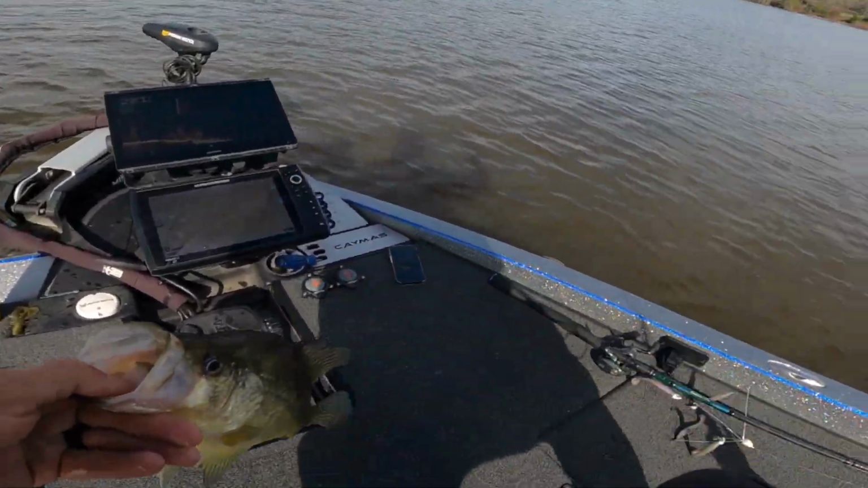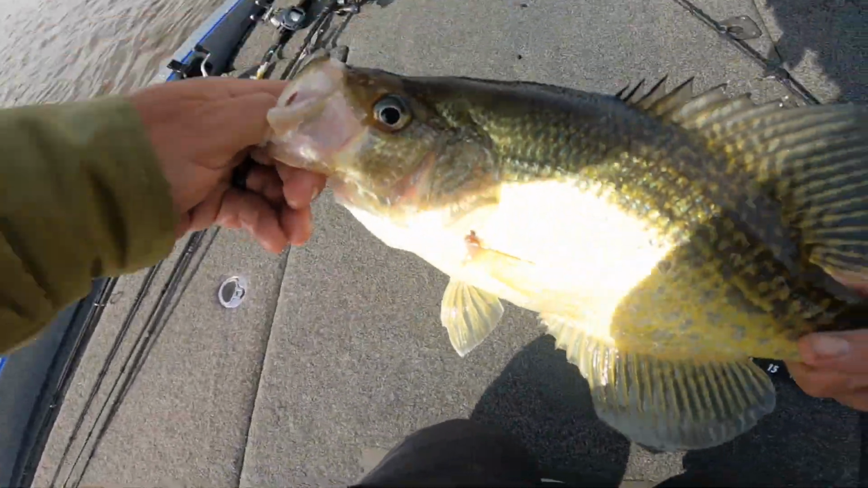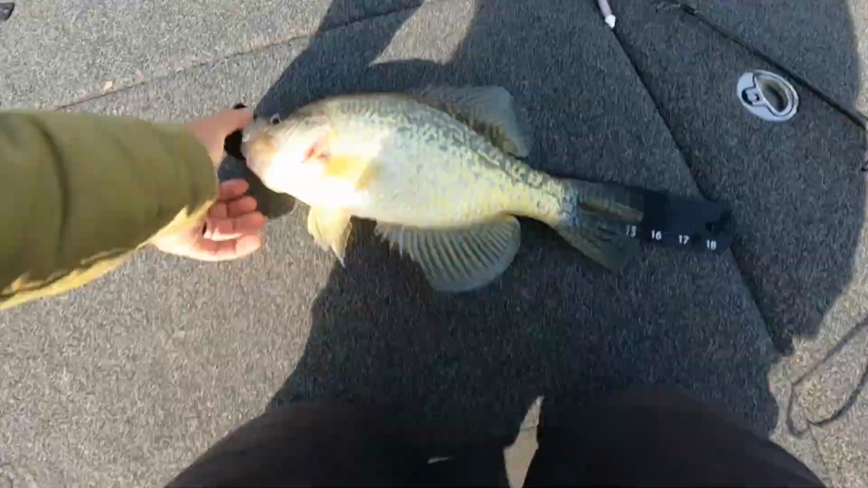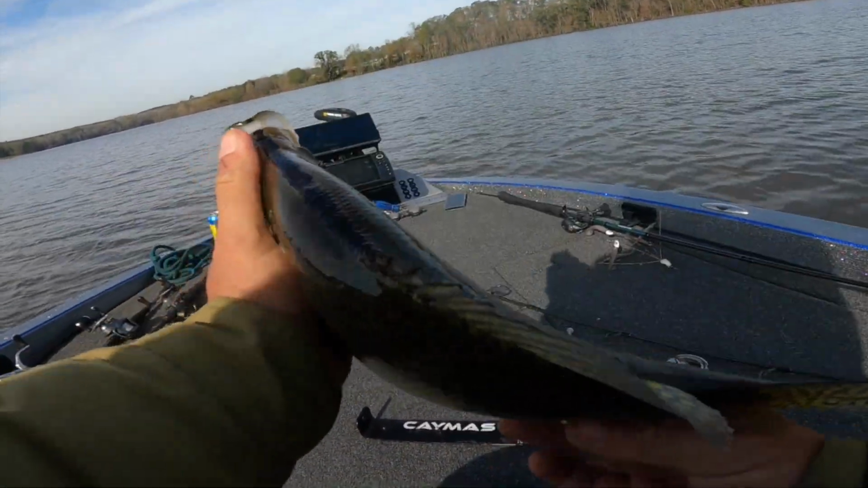He's so long. Let's take a look at how long this guy is quick. I mean, he's not as long as I thought he was. He's like 15 1/4. But freaking tanks out here, guys. Thickening up too.